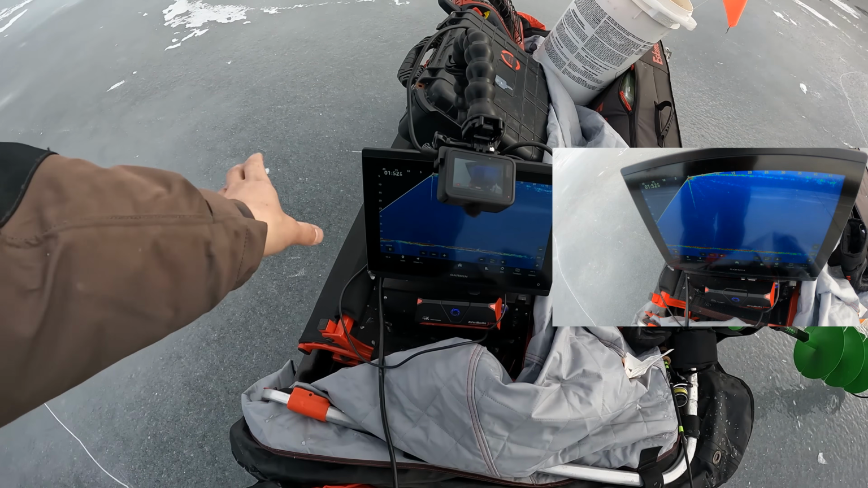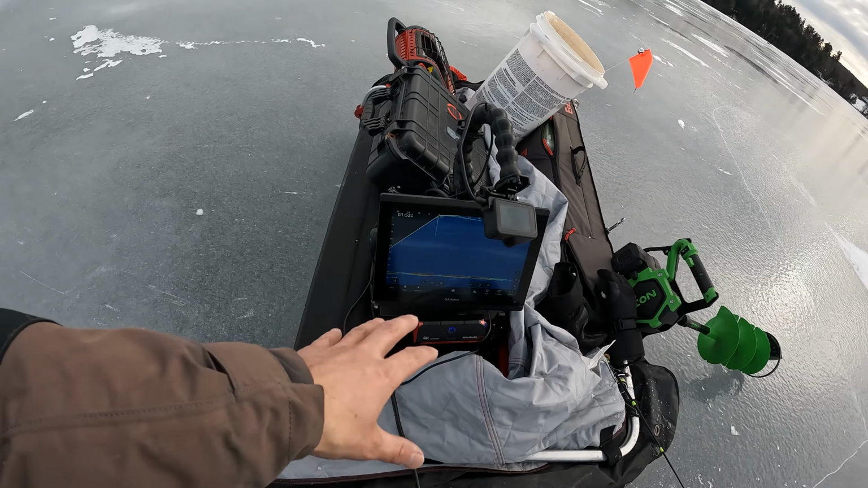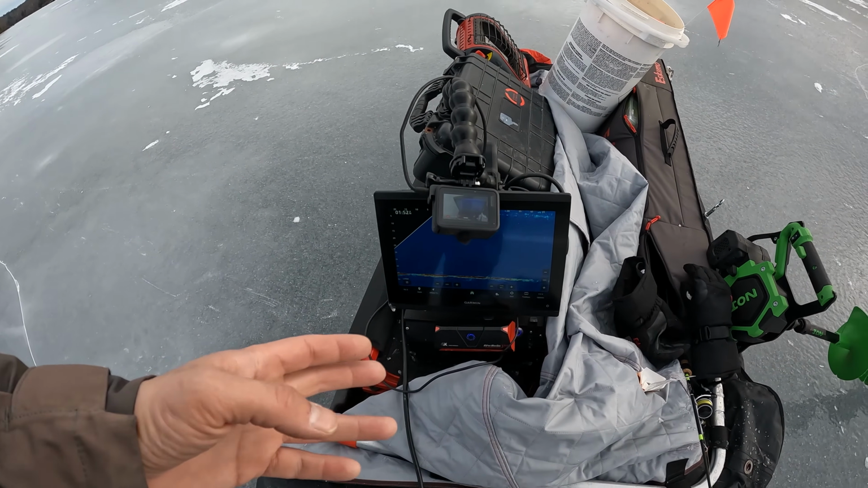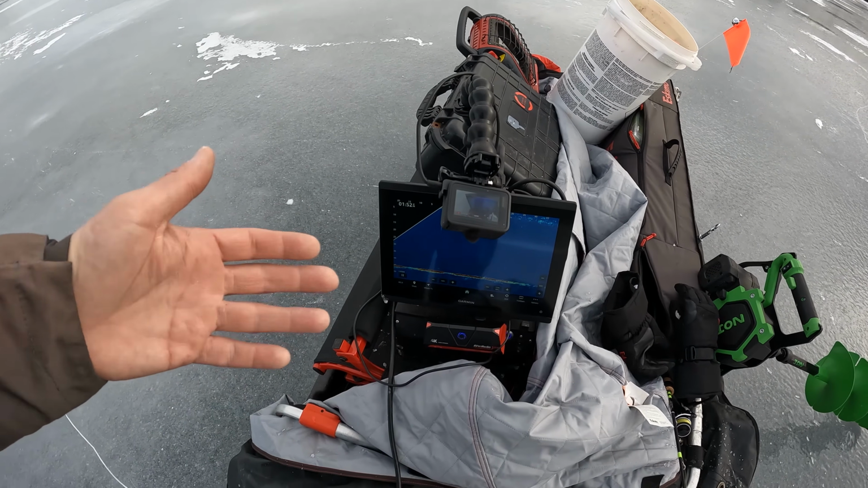Now the issue with that is it creates a lot of glare, and you have to dodge around your screen all day. It's kind of a giant pain in the butt, but I've done it before. It works. It gives your audience a good view of what you're doing.